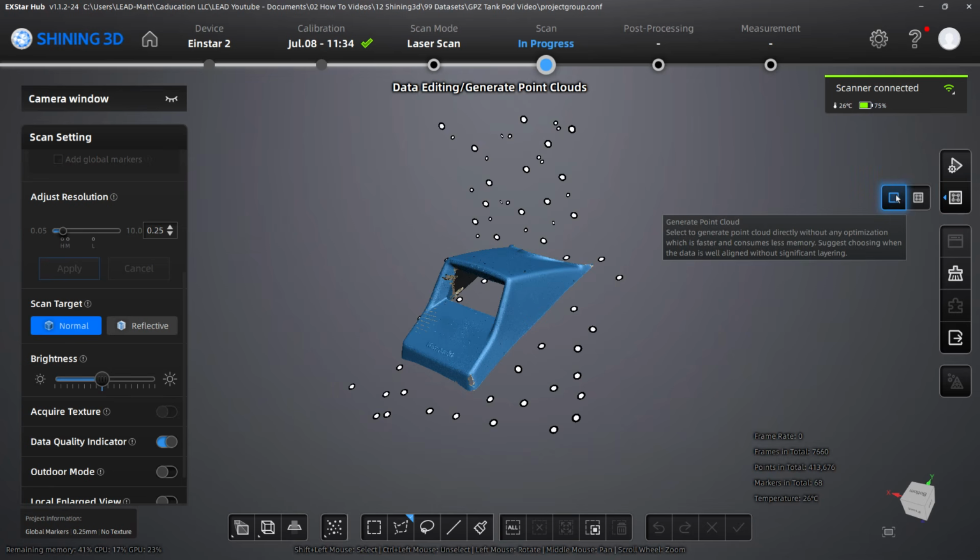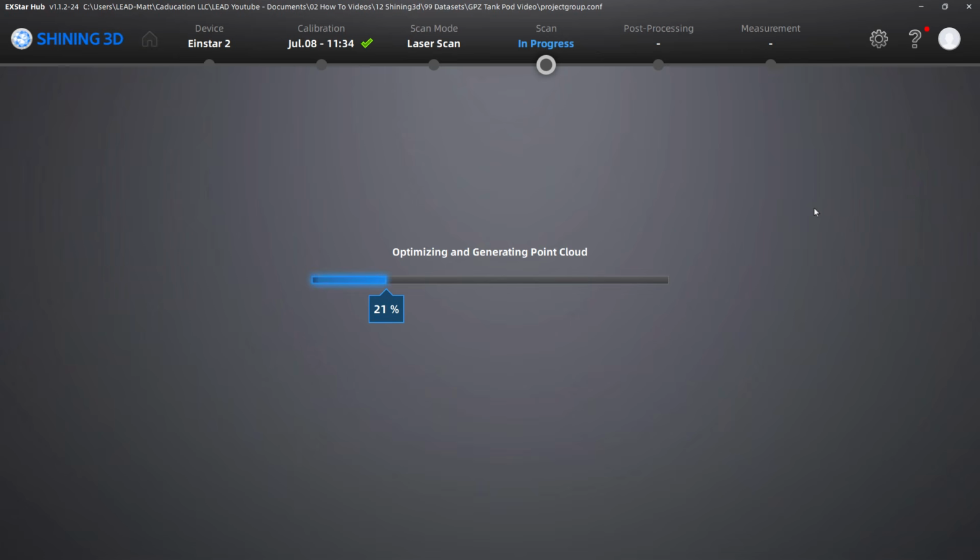Now, there's 2 ways we can do this. There's generate, and then there's generate and optimize. I'm going to use the optimize. It uses a little bit more memory, a little bit more processing time. Honestly, on a part this size, it's not really that bad. So we'll just let it crank a little bit. But what that's going to do is it'll give us a point cloud that we can work with.